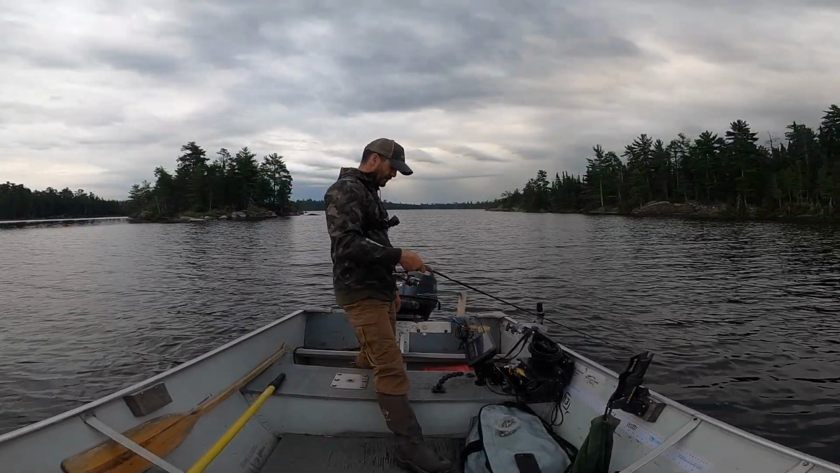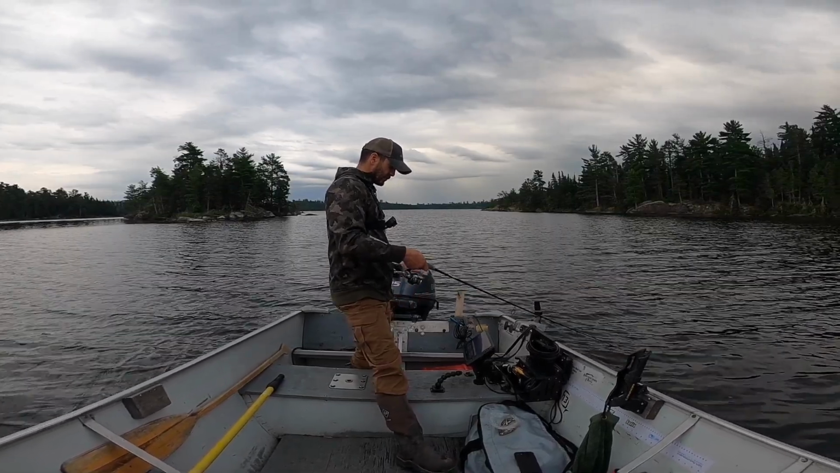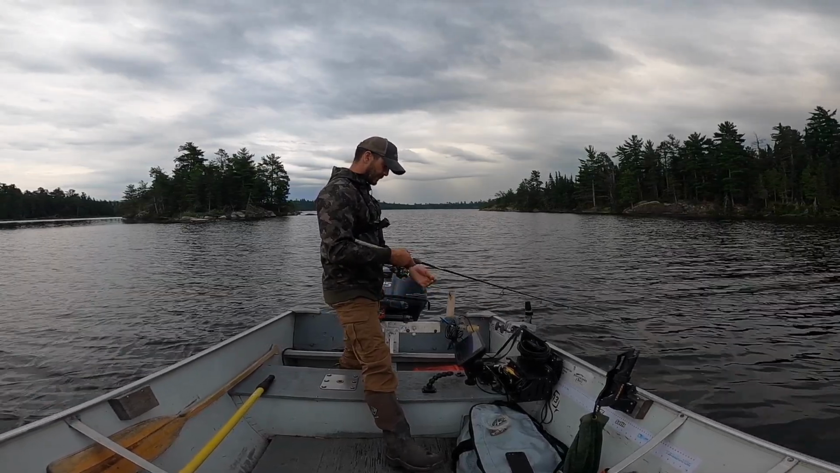Tilting the motor when I'm not in gear, all I'm doing is trying to get the boat to drift down that contour. Just with the wind pushing it, if you tilt the motor or turn the motor, it's still going to drift the way that you want it to go.